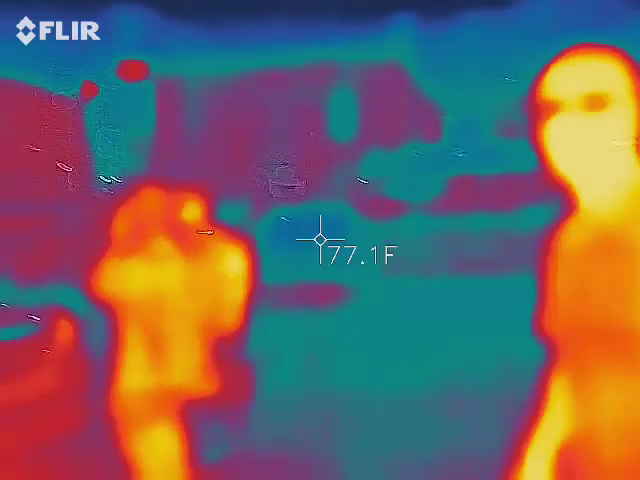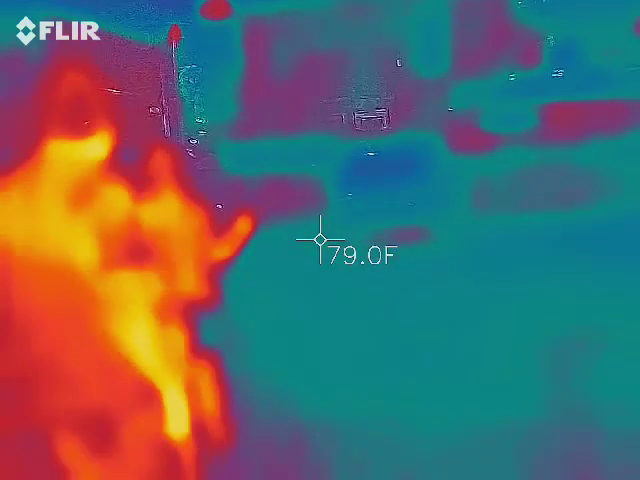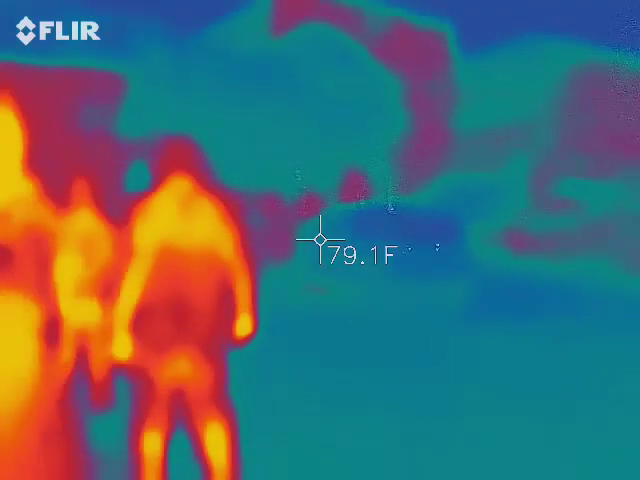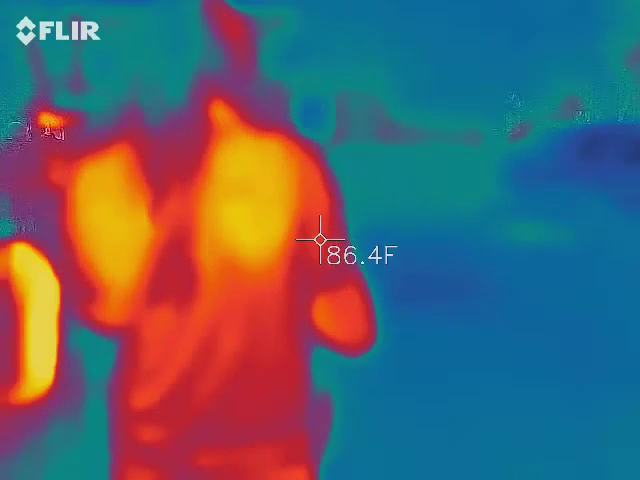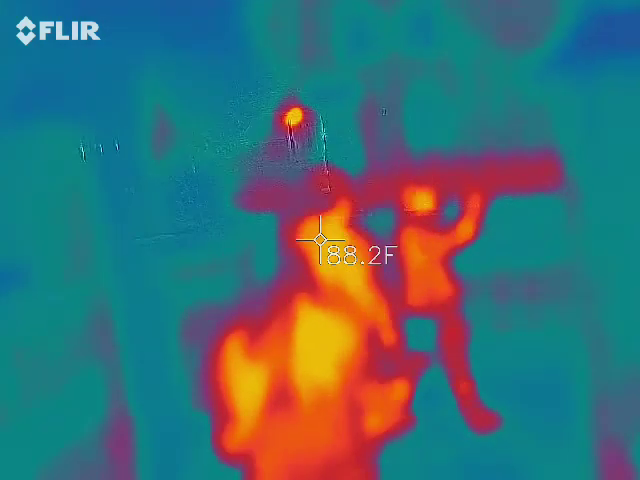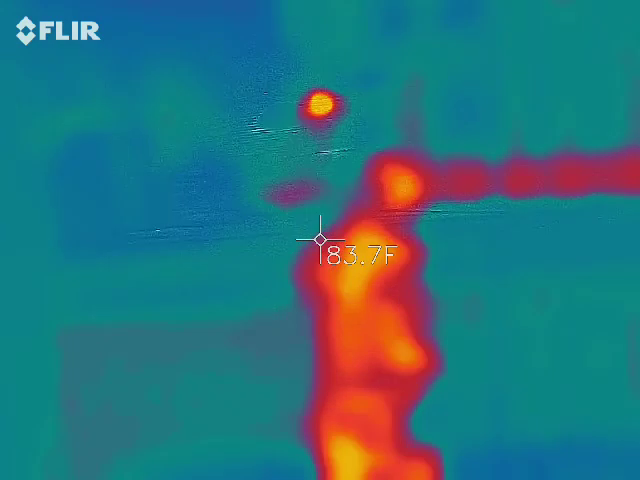You been getting anything cool in there? No, what do you mean? I haven't seen anything. I'm waiting for a drop in temperature. Everything's been about, the lowest I've seen is 72 degrees. Dang, 72 degrees is the lowest I've seen. Wait, what about that blue person looking thing standing right next to Eliza?